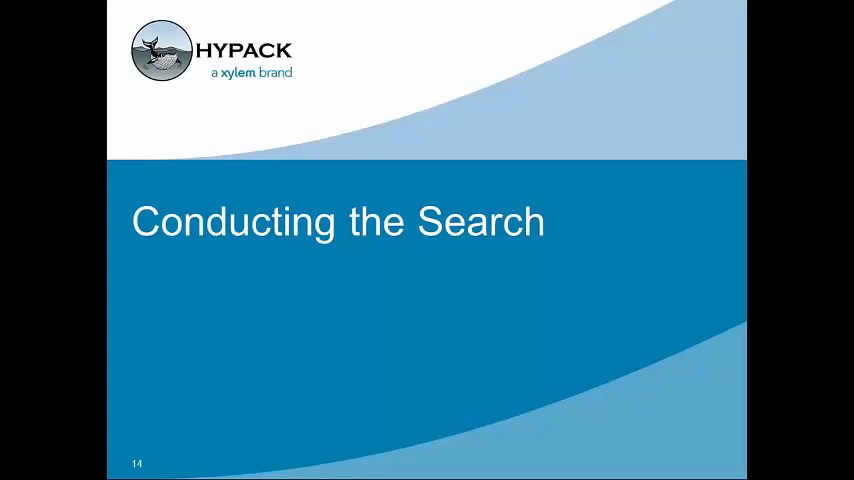So once we've configured our geodesy and set up our incident report, we want to go out and conduct the search. I recommend before you go to conduct a search in a high-stress environment during an incident, you take the information, you go out and you survey with it just a couple times in areas that you don't know so that you become more familiar with how the equipment works.